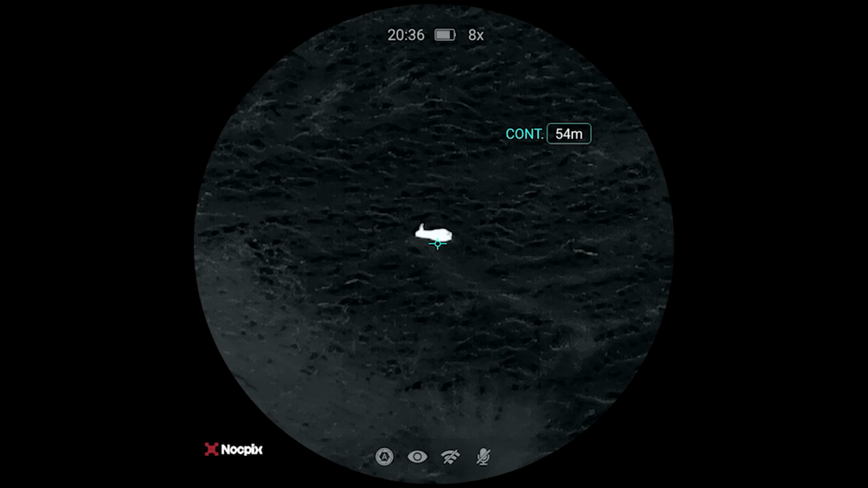Now, I'll just flip to a bunny rabbit here. This is just a still image to give you an idea of the resolution.